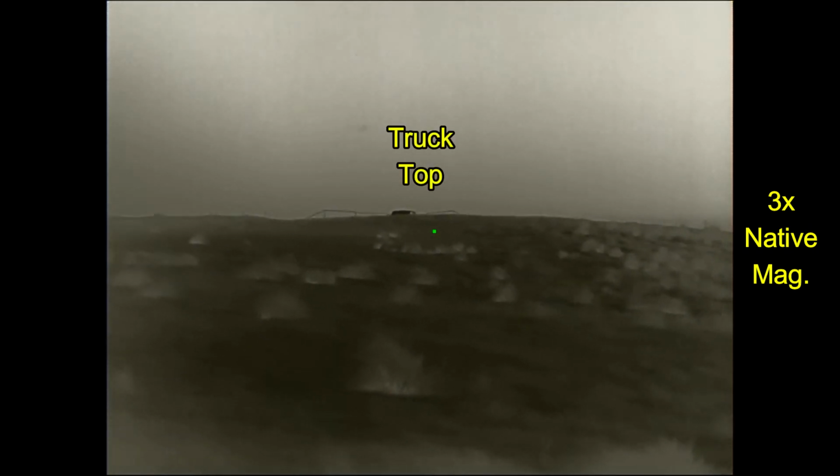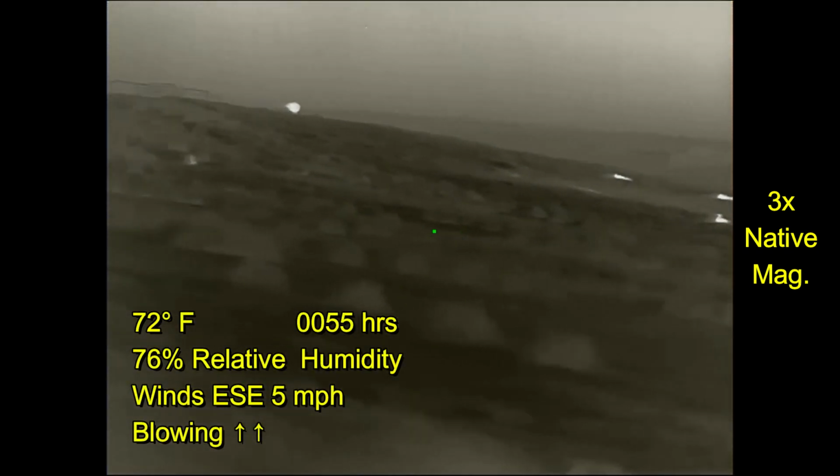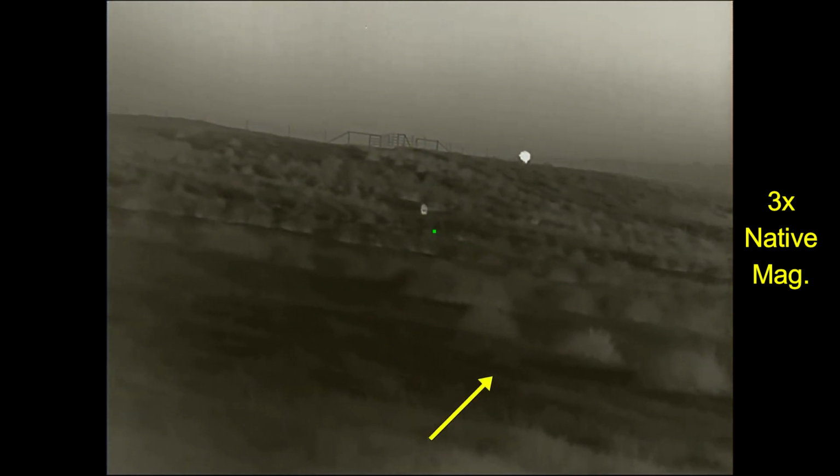When I finished with that boar, I went ahead and headed back to the truck, and there's another hog. As it turns out, this hog is fairly close to the truck. You can see the truck just over the top of their eyes right there. Now the problems I'm having at this point are that the wind is not in my favor. I'd like to go off to the left, but I have cattle off to the right, so I can't be shooting off to the right. So I'm going to head to the right and cut back in this direction and hope the hog doesn't wind me. And that's what I've done right here.